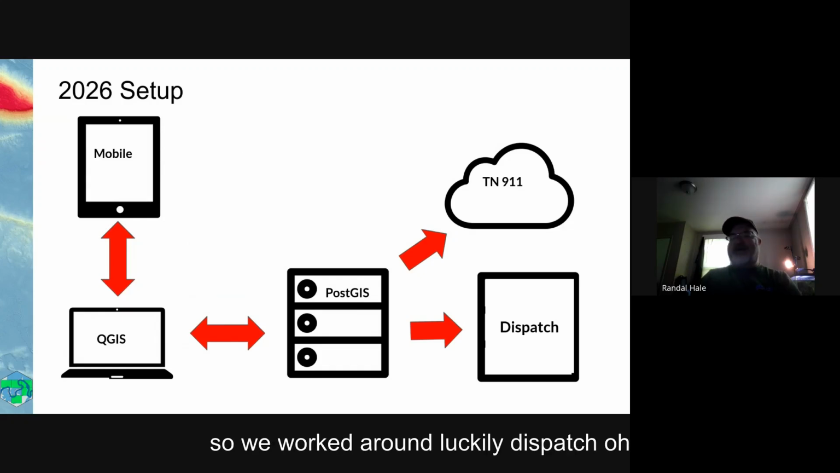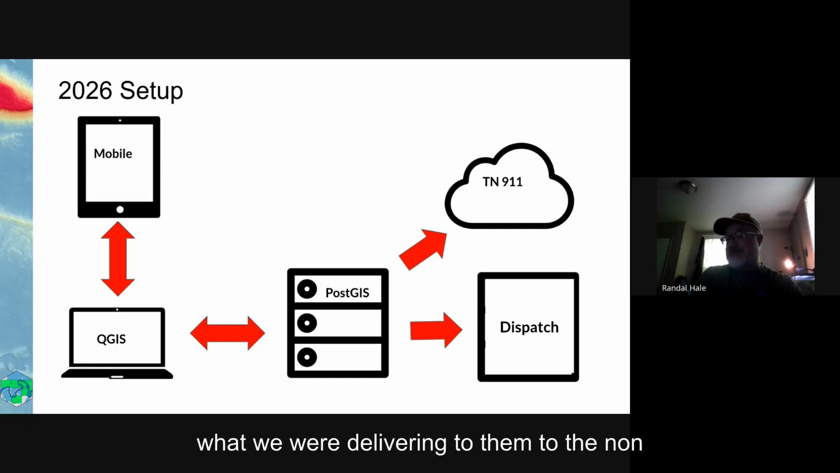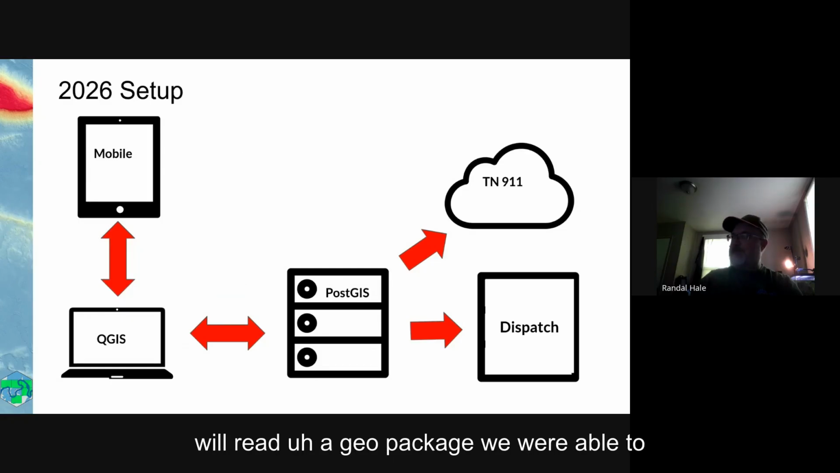Luckily, dispatch, oh man, it makes me sad. Shape files. Shape files are easy to deal with. So that's what we were delivering to them. To the state at that point, we're delivering a geo package. And because Esri will read a geo package, we were able to work with the state, get them to ingest it.